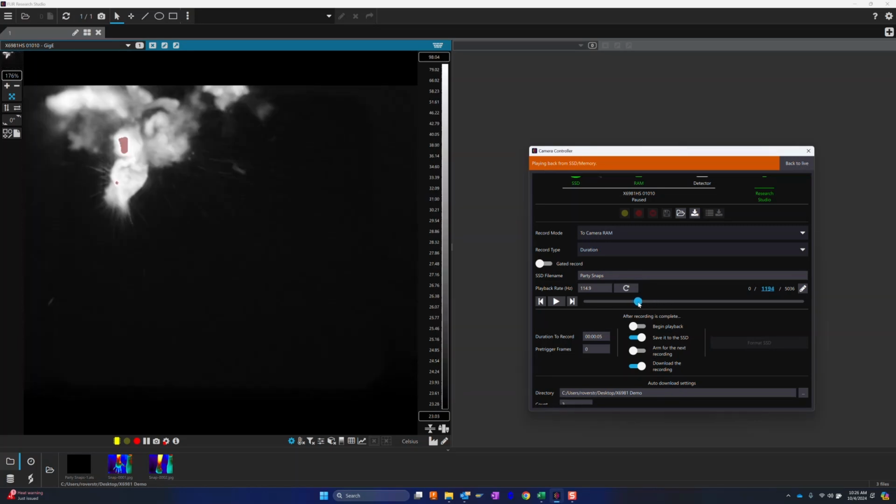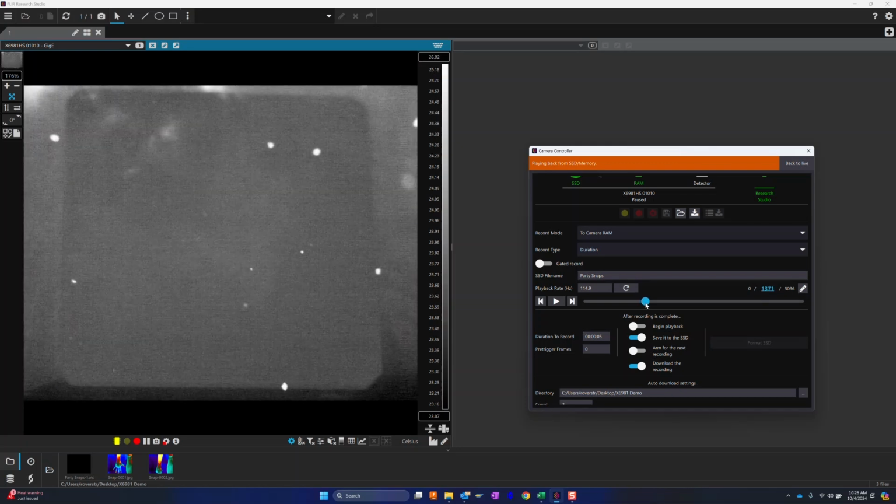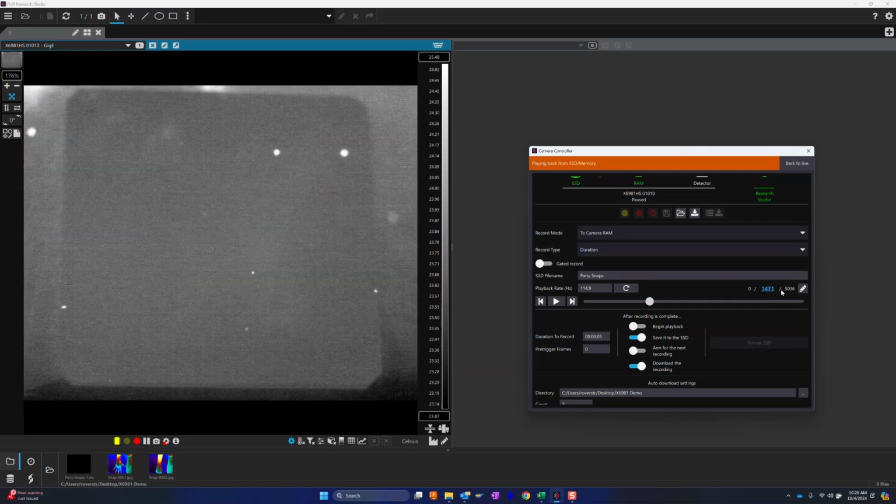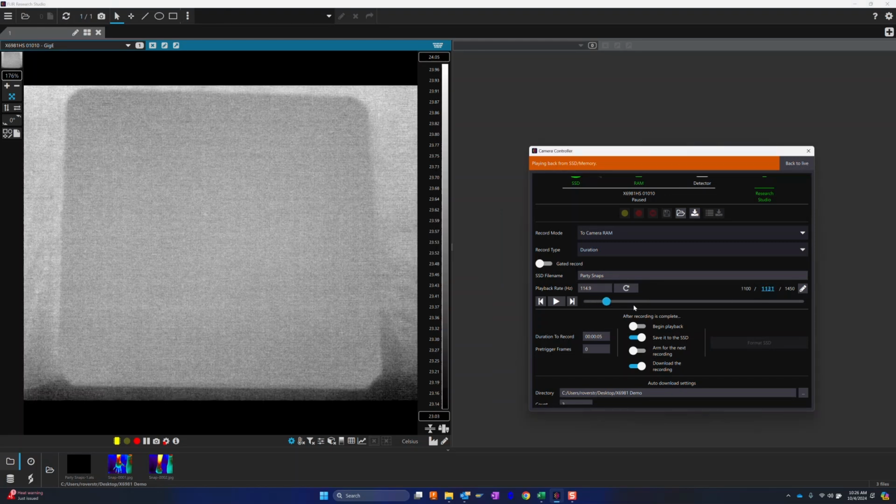So the action started at about frame 1100, because we're at 1194 right now, and most of it was over by frame, say, 1450. You can go edit the playback range, and we could start at 1100, set the current to the same, and set the end to 1450. Tell it to save this. So now we're just looking at a subsection of the data that we acquired.